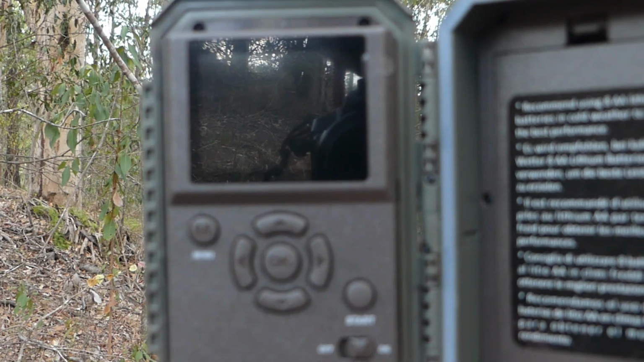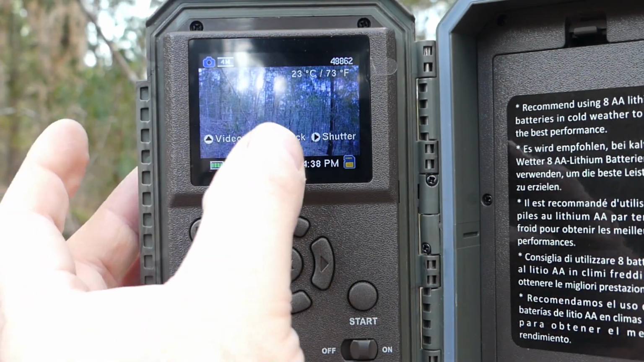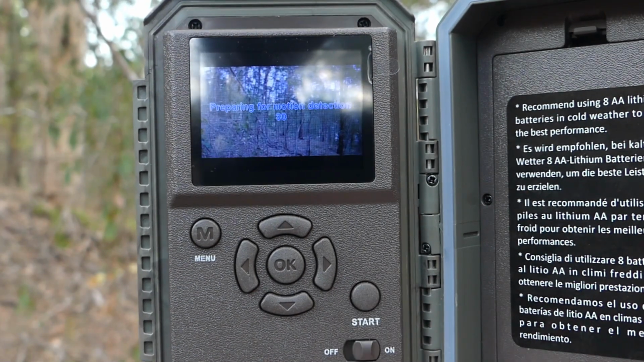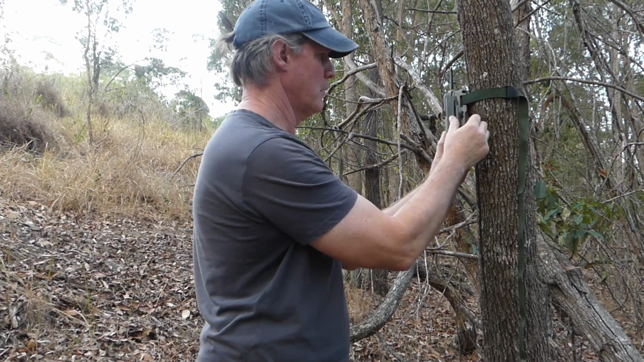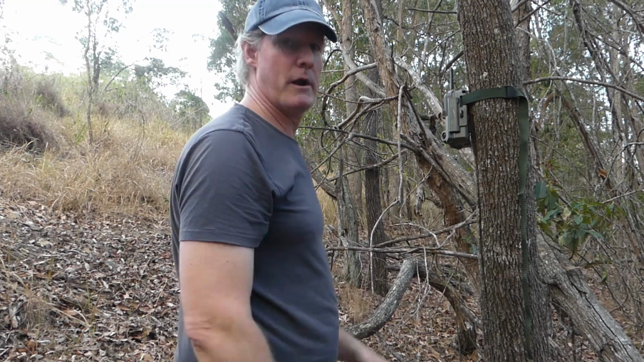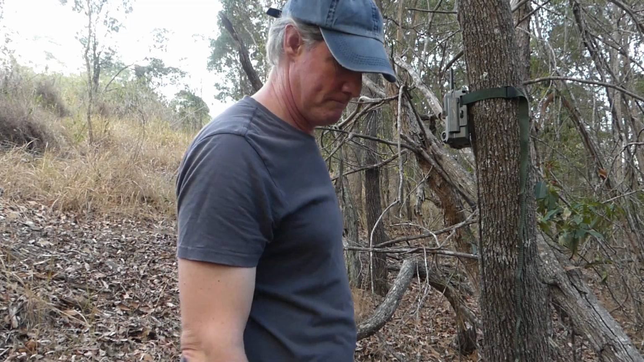Alright, so we'll open it up, turn the on button on, you get the welcome sign, you've got video, playback, shutter, but if you just go here to the start, press that, you've got preparing for motion detection, and then it's just a matter of closing the unit up, locking it off, making sure she's squared up a bit, and then go have a coffee, which is what I'm going to do.